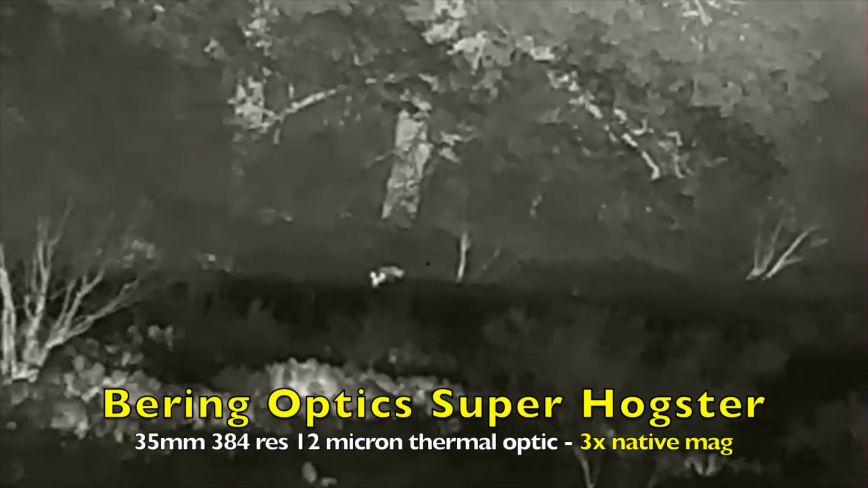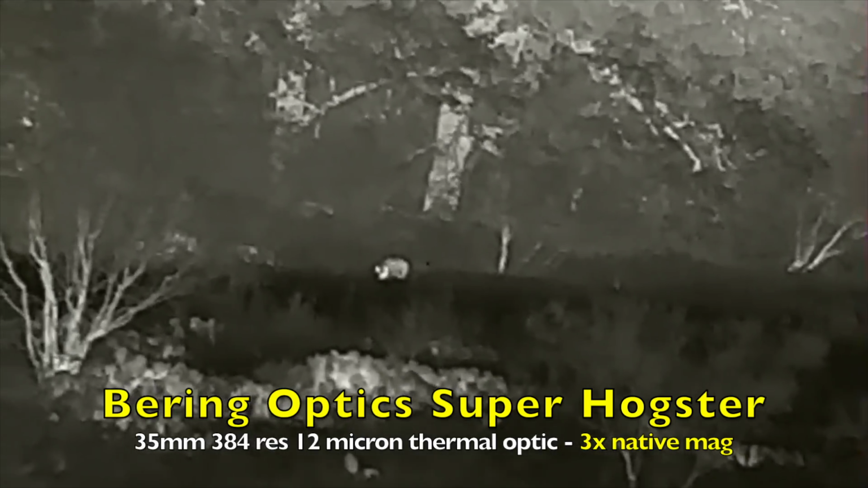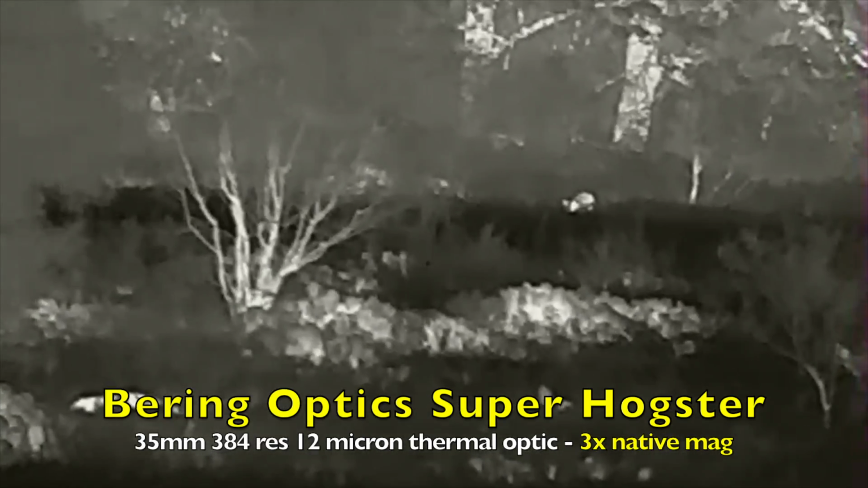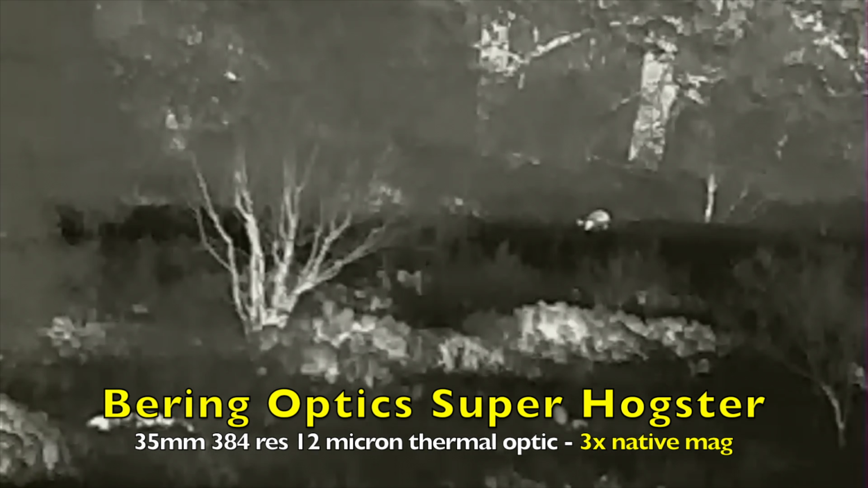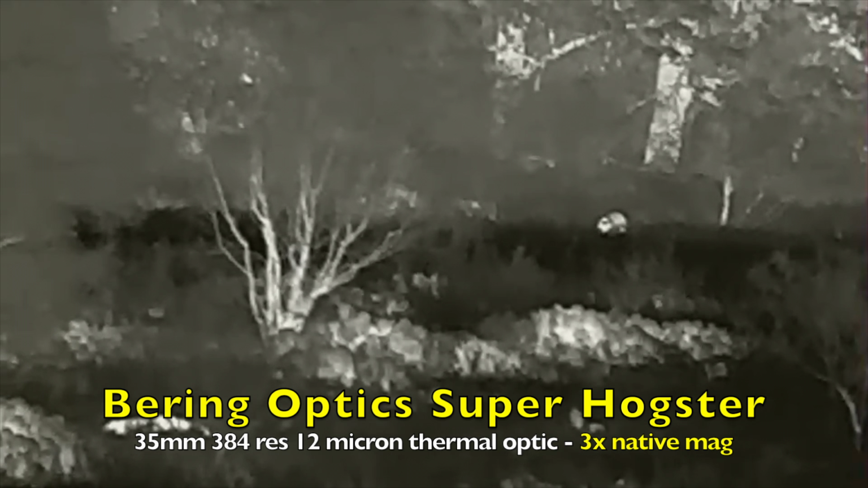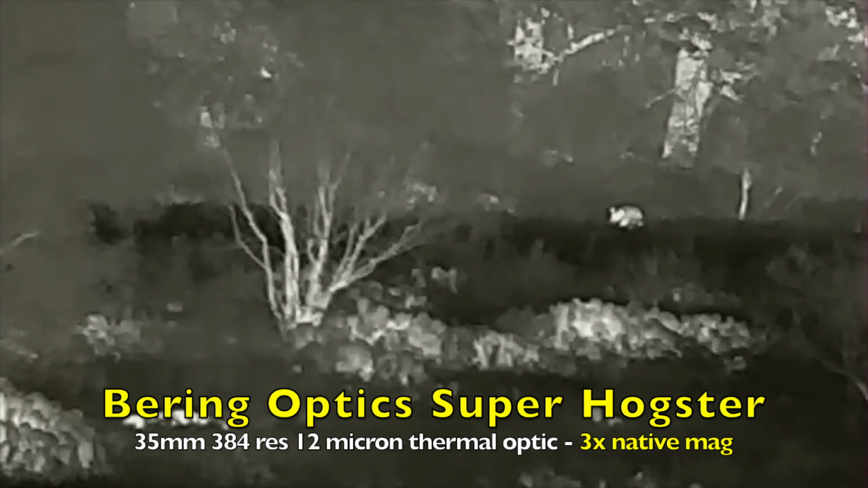So just about 20 minutes after the first two, this third boar comes in. He's going to give us a little shake here in a second, but there's the dead number 2 hog in the foreground. There's that shake.